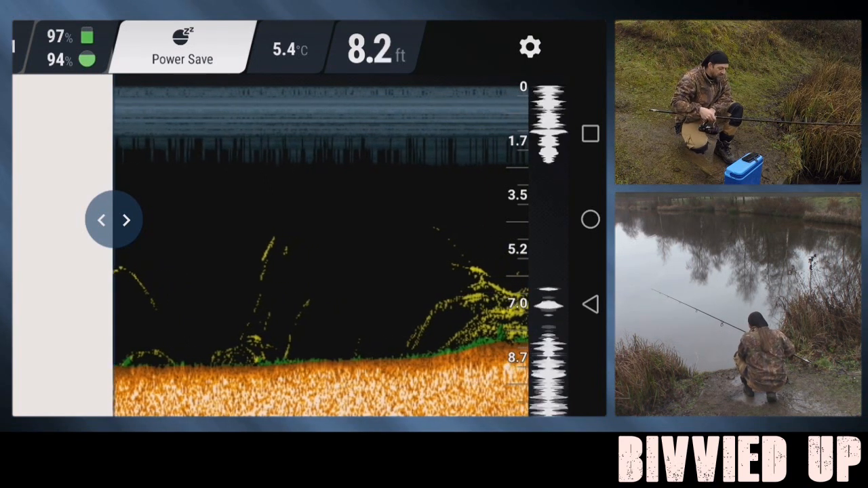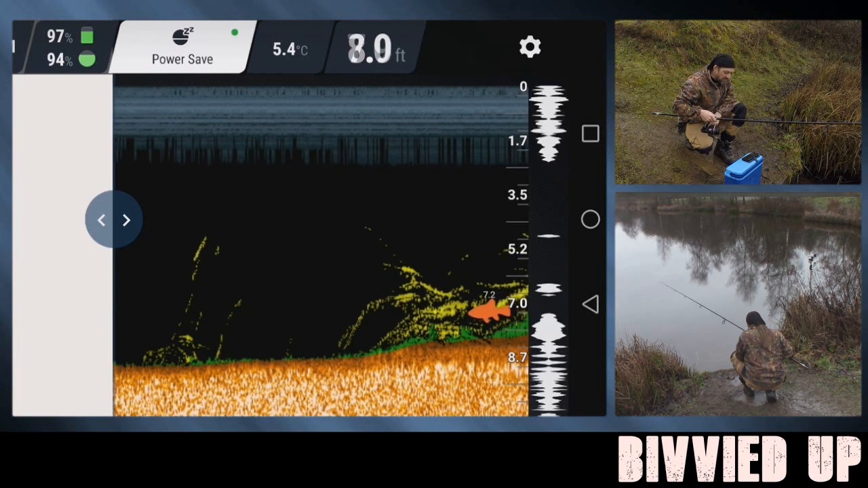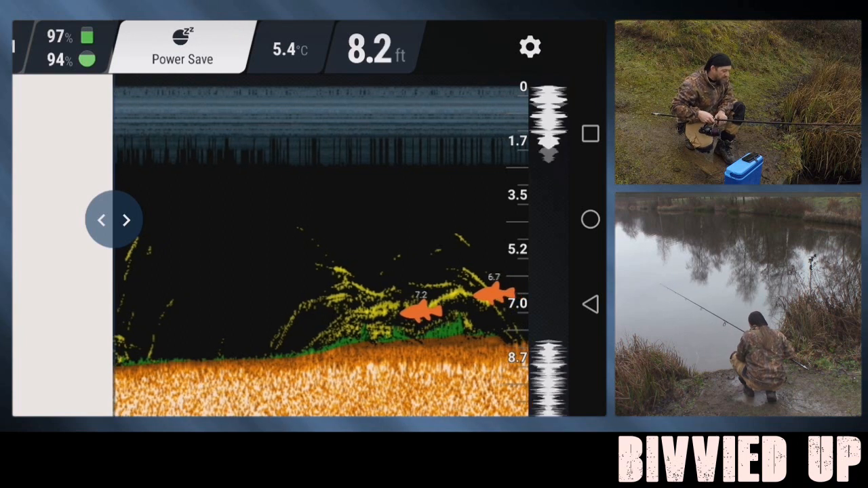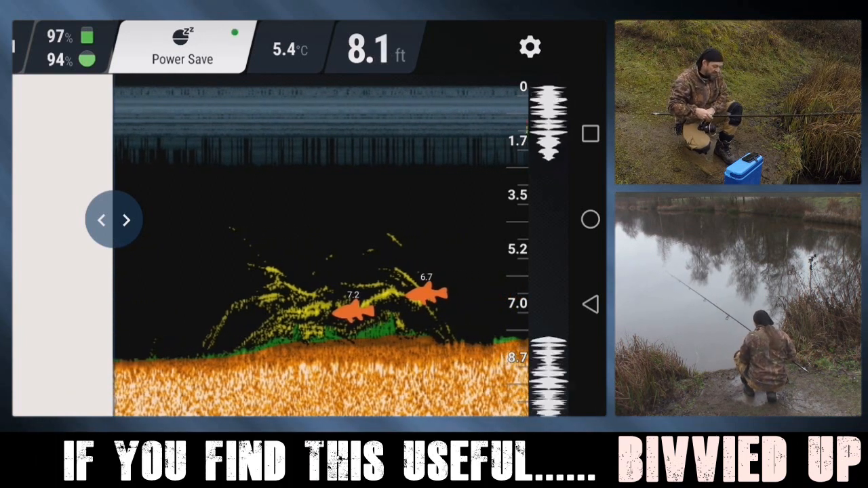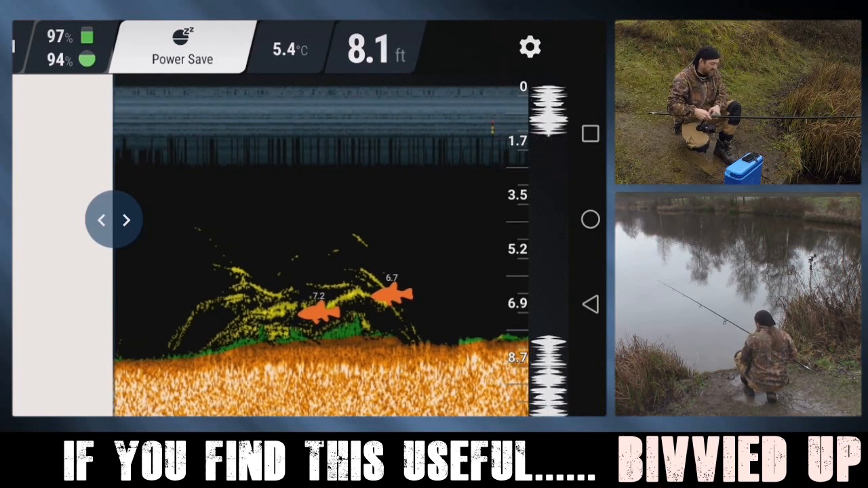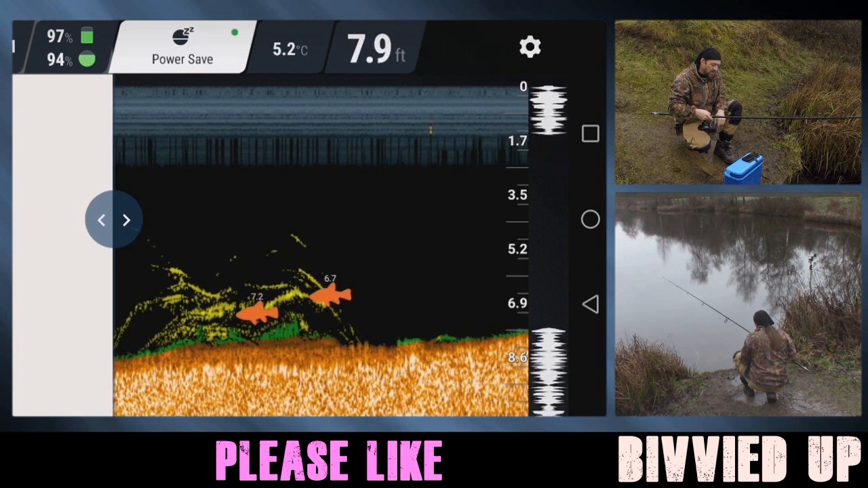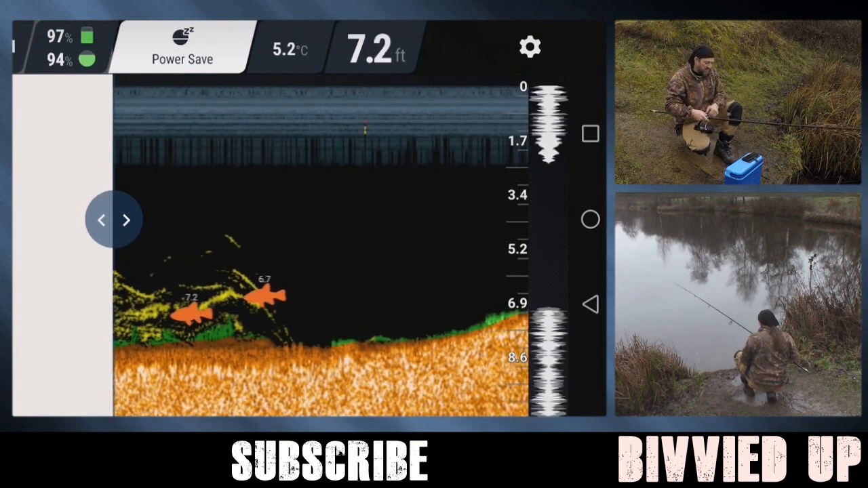Oh wow, look at that. Look at that, folks, on the screen there. That is awesome. That's a massive cloud of bait fish. And there's fish amongst them, just smashing them up, look. Yeah, I wouldn't be surprised, the more I cast round to the left here, the more I find those bait fish, and the more I find the pike sat amongst them. I won't be surprised if they haven't got them sort of shoaled up down this bottom end.